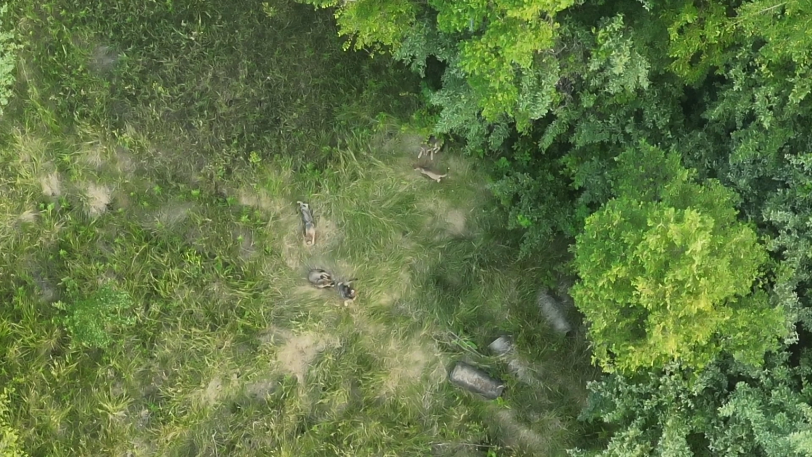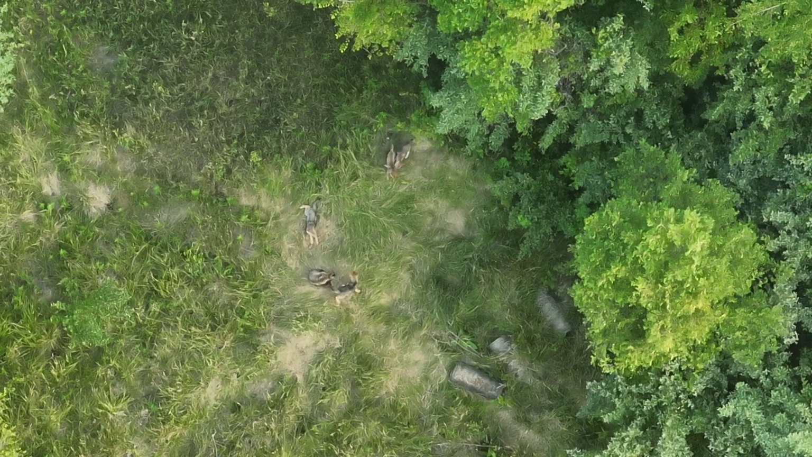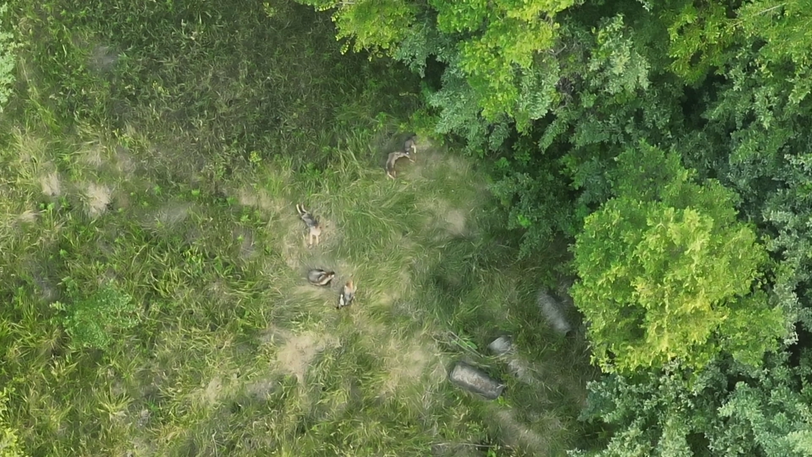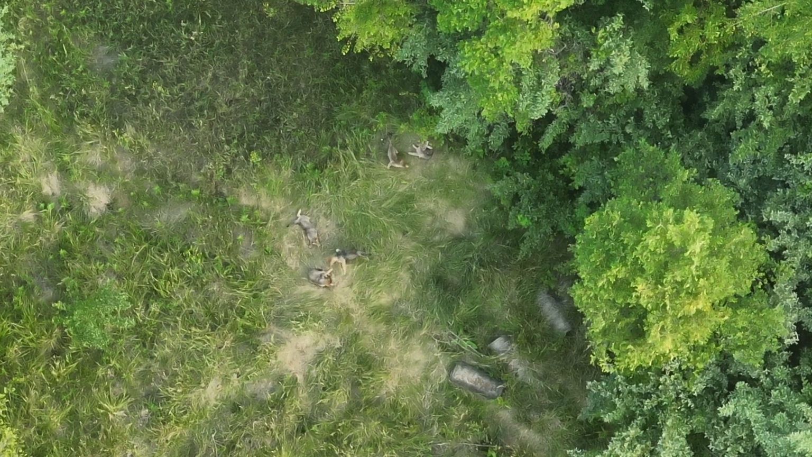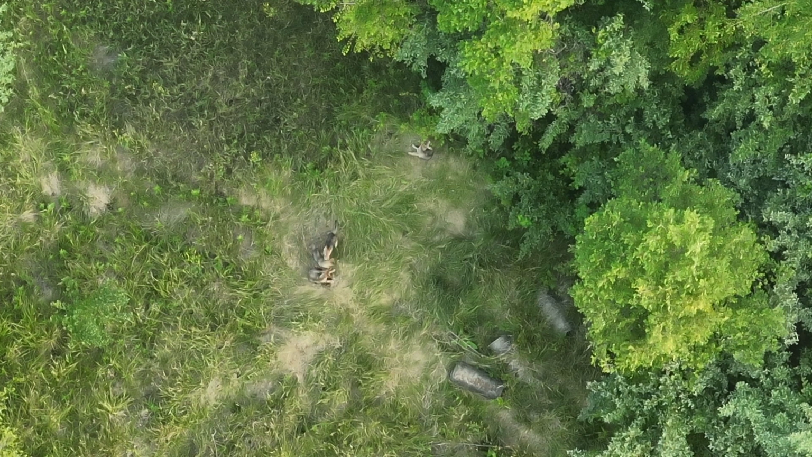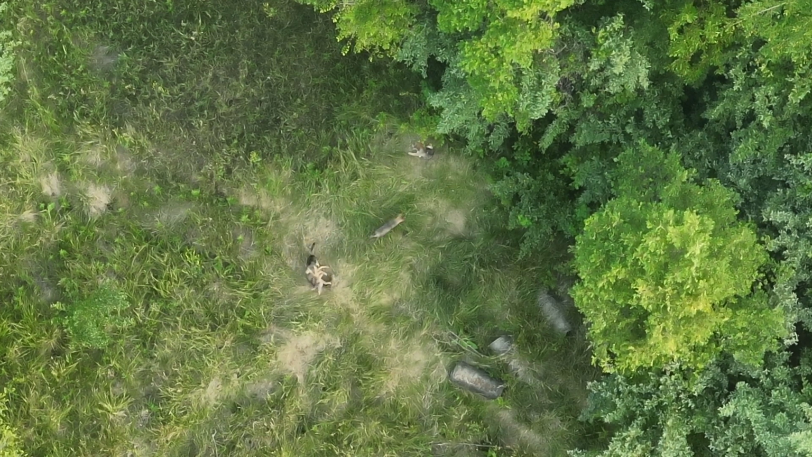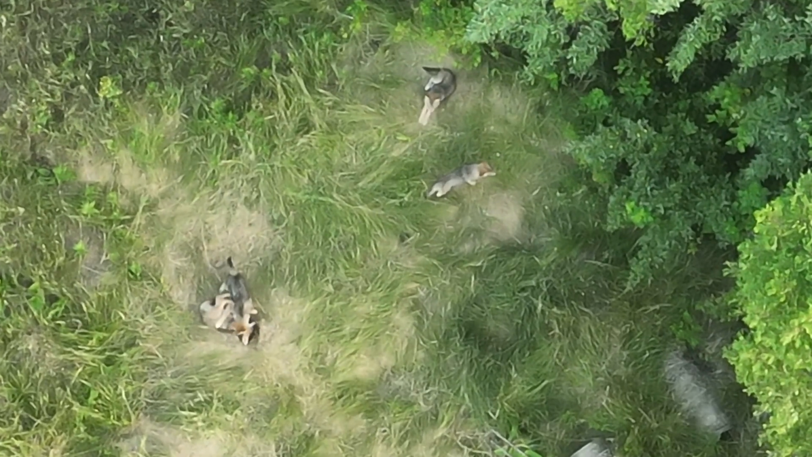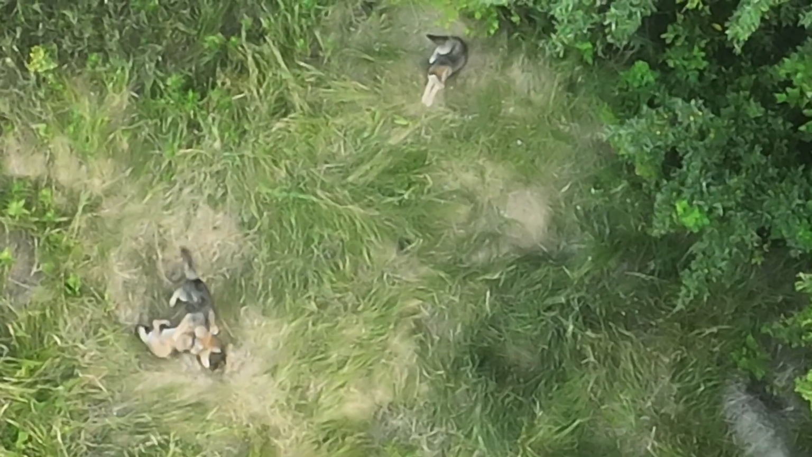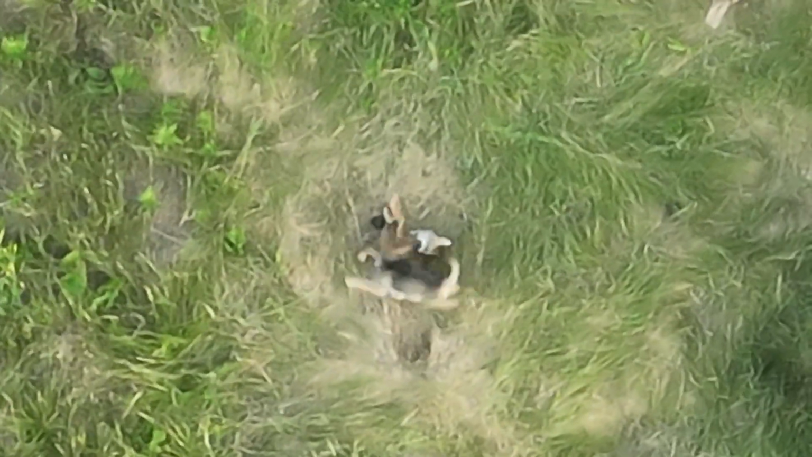And fawn wise, this is the circle of life, and I get that. But the other concern is about 240 yards away is that home. And that home had an in-ground swimming pool. Maybe children or grandchildren live there. Potentially dogs or cats live there. What I'm going to do is stop by and talk to the homeowner. But I wanted to get this video out there so I could point to it so they understand what's going on here.